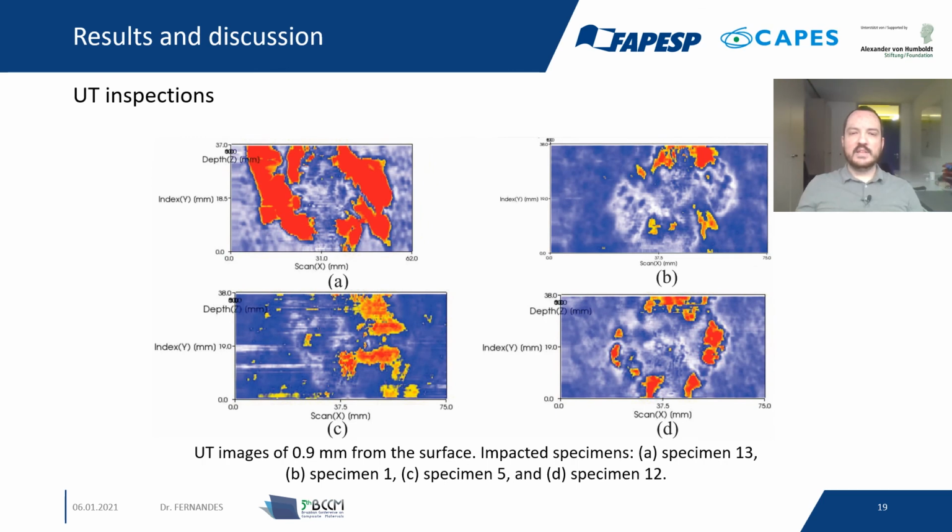But for the specimens that were impacted, the damage is clearly visible, and we have more damage when we have more thermal shock cycles.